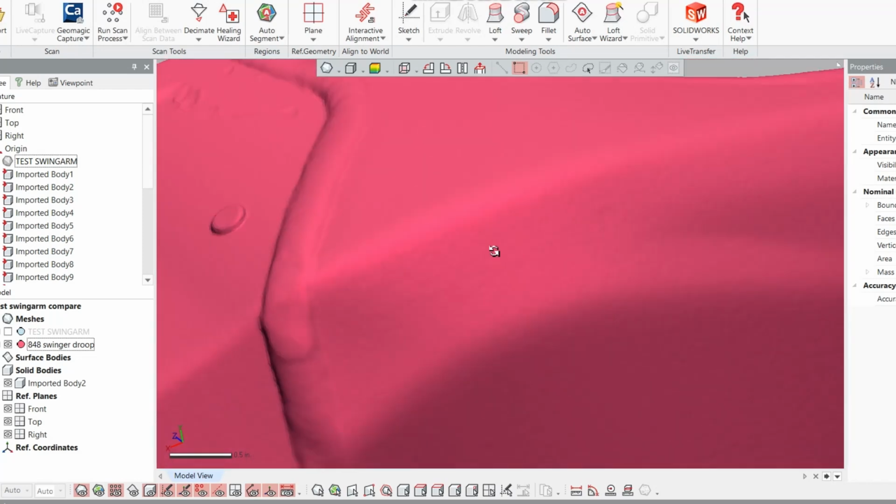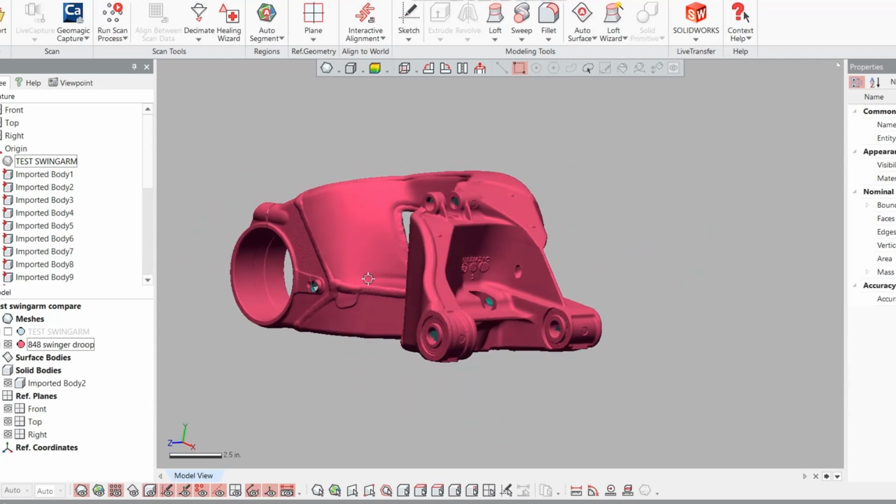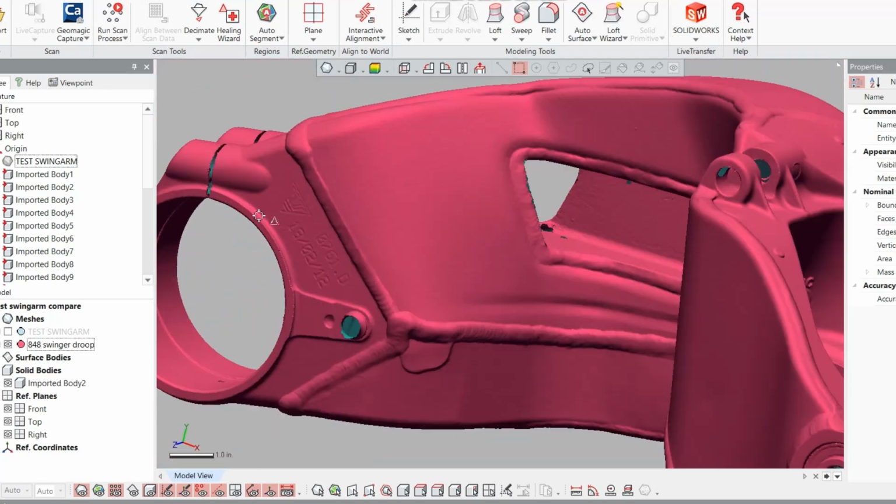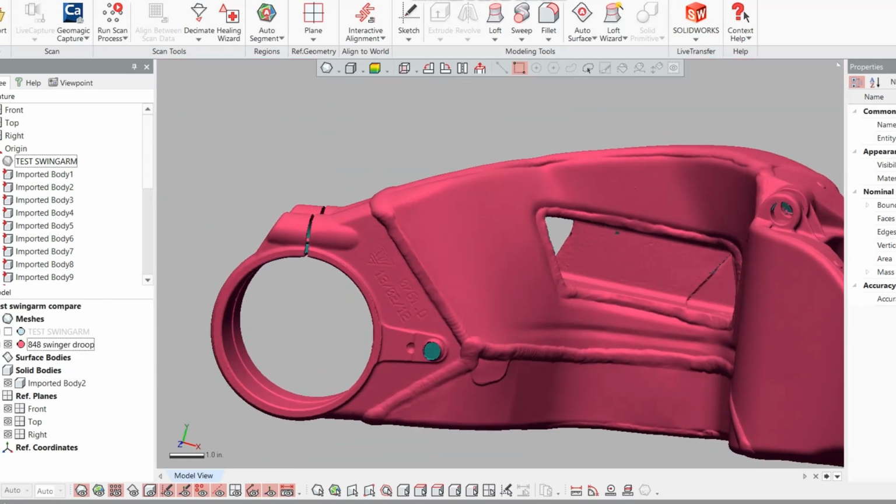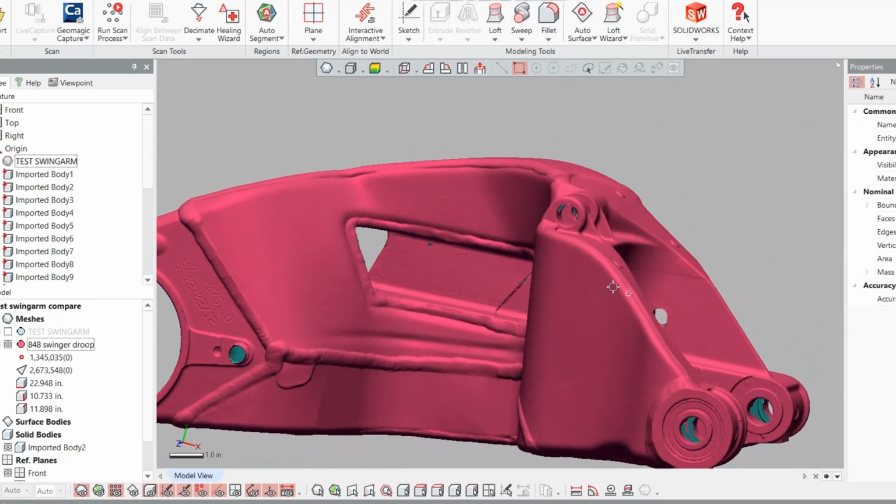So you can see this has a very fine resolution. There's a lot of detail here. We can look at some numbers cast in it or some stuff that's been etched in it. And it hasn't been decimated at all. So let's look at some details on this. It's 1.345 million points, 2.6 million triangles. So it's a pretty data heavy scan, we'll say.